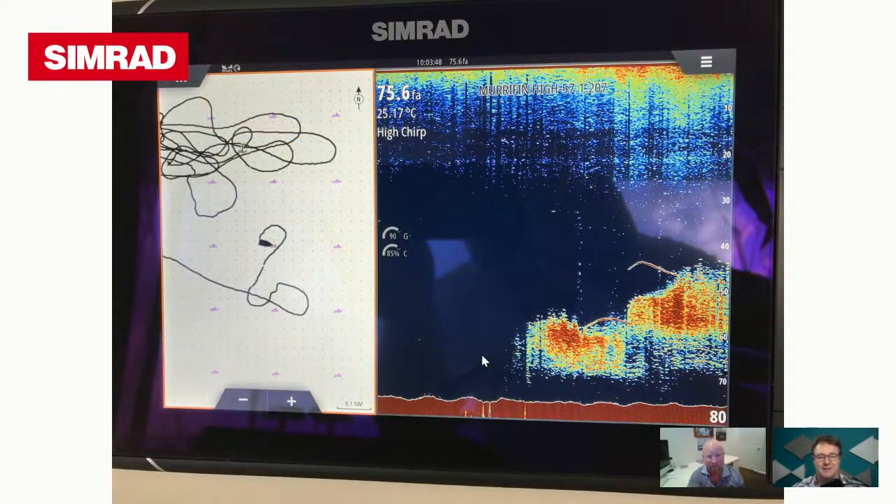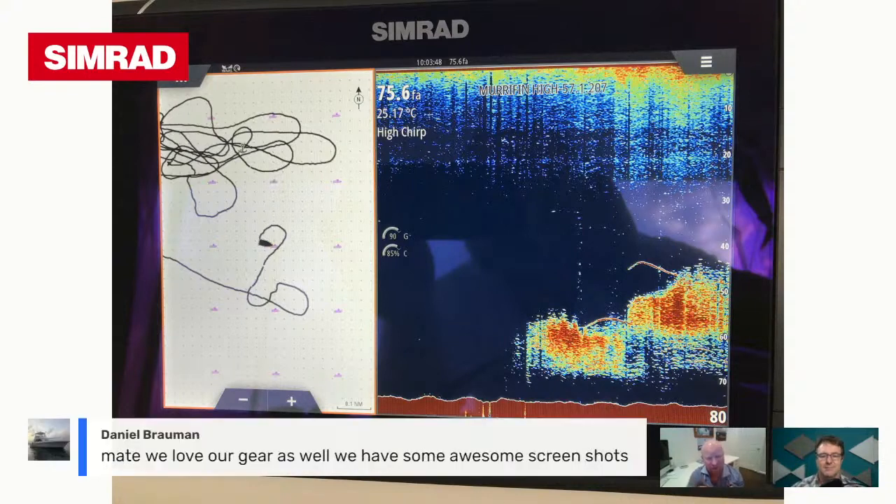Well, this is a pretty similar scenario to the last one, except we're not catching fish out of this here. But I suppose this is the same sort of screen setup that I run on Murrayfin, where the screen in front of me has got the chart plotter and the sounder, so I don't have to look at the screen on the right too often. I'm just looking directly in front of me and then back to my gear. But this is showing, if you look up in the top of the chart plotter, you can see how I focused all my effort about a mile north of where I am there.